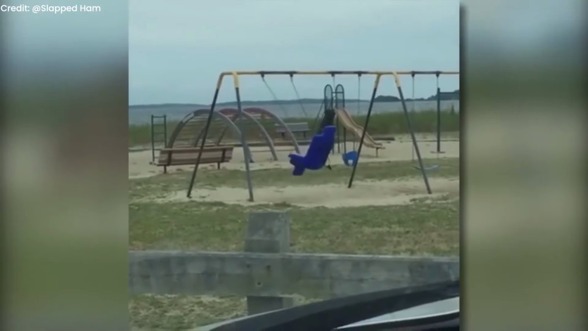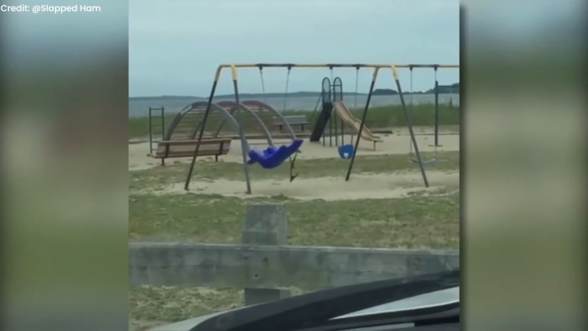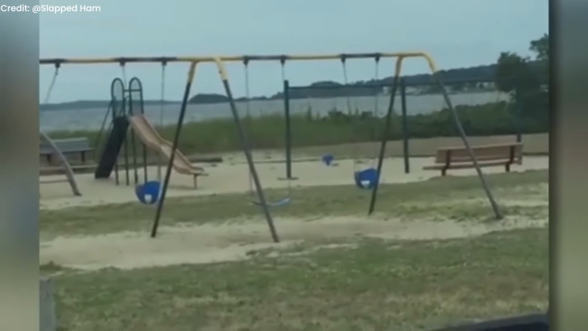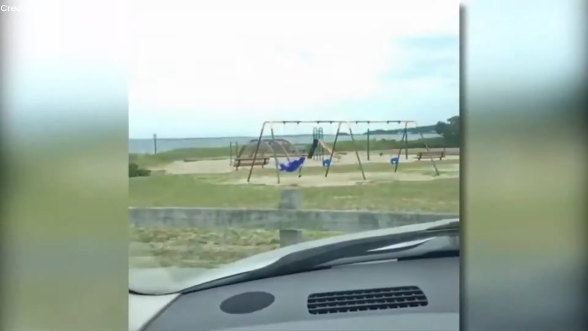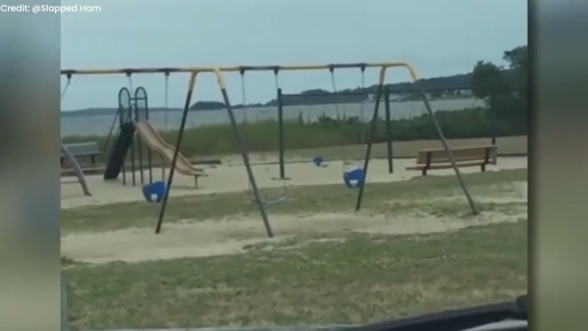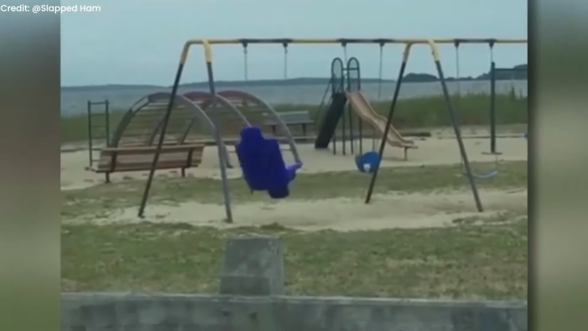Despite the absence of wind, the other swings remained motionless. The children were too frightened to leave the car and go to the playground. Skeptics suggested the wind as a plausible explanation, but no breeze swept through that inexplicable day. Something paranormal is responsible for this act.